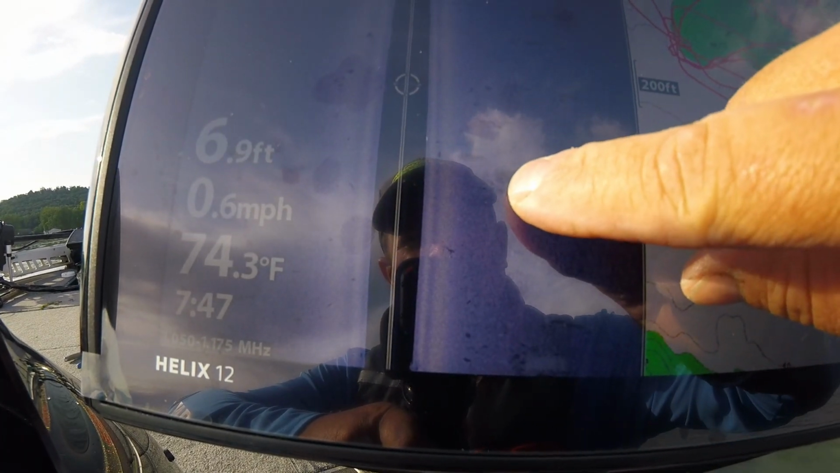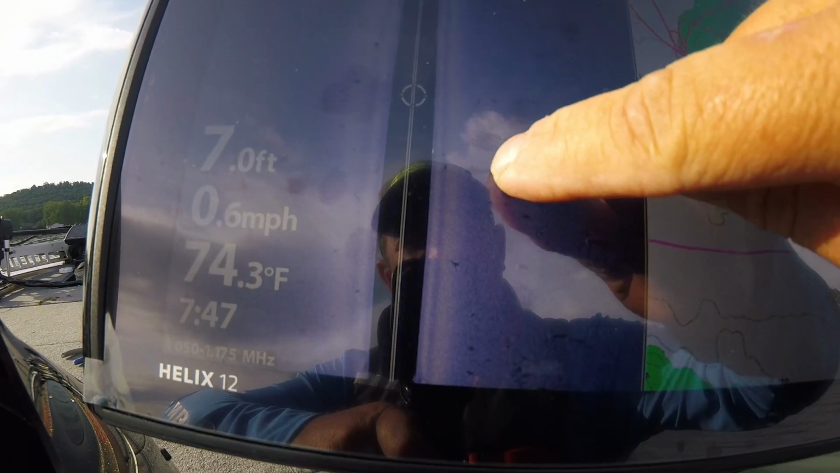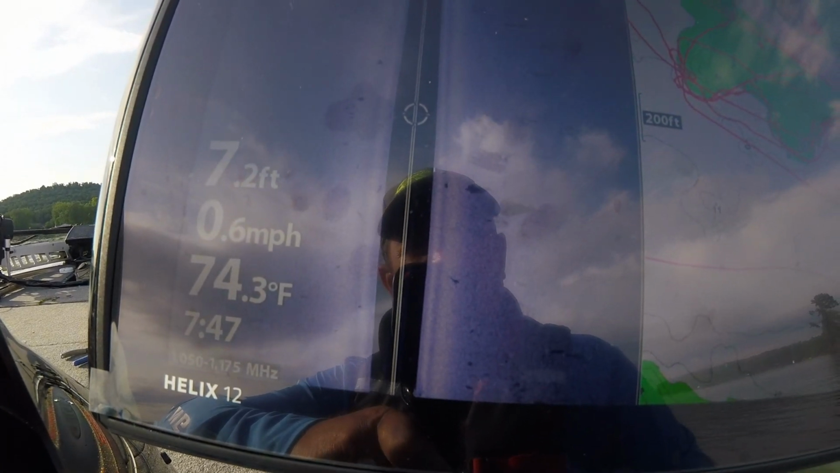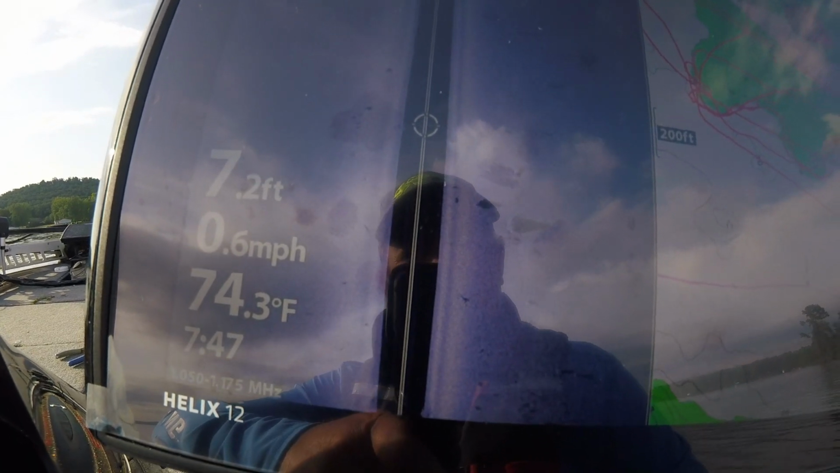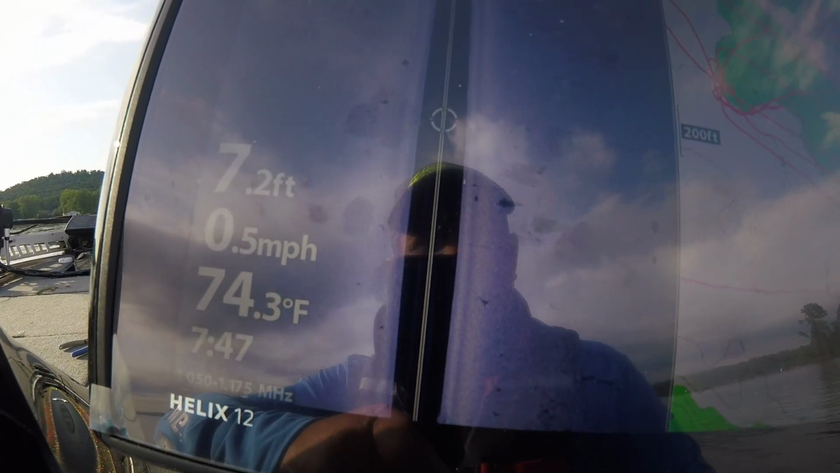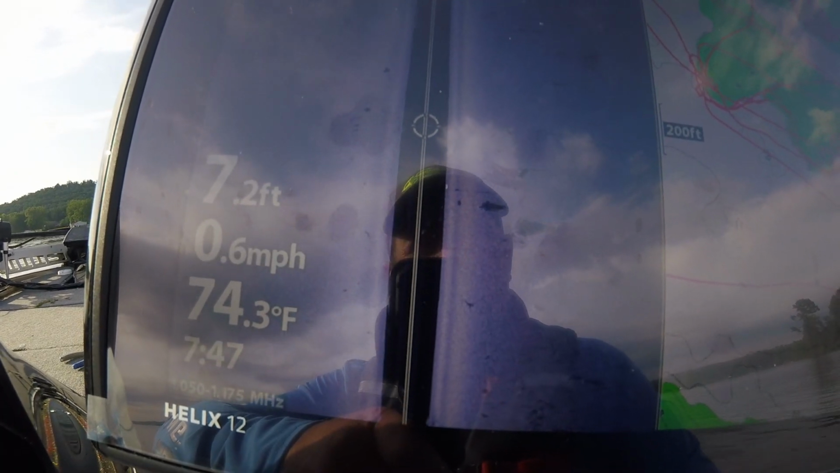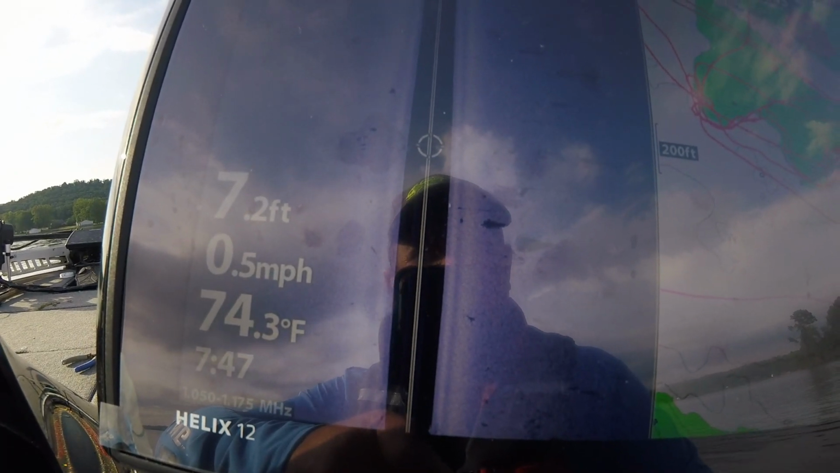And this is little stumps or some kind of rubble on the bottom. You can see the shadows that it's creating off of it. That's not literally a shadow, but that's what they're called on the electronics. But I've seen enough here. I'm going to stop and I'm going to fish it, see if I can get bit.